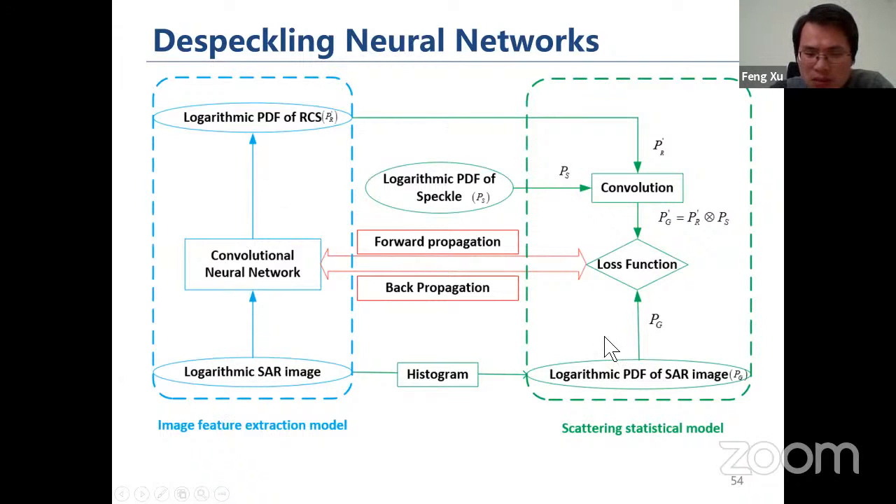This network is trained with a specifically designed loss function, devised based on the product model of speckle. I'm not going into the details of this work.